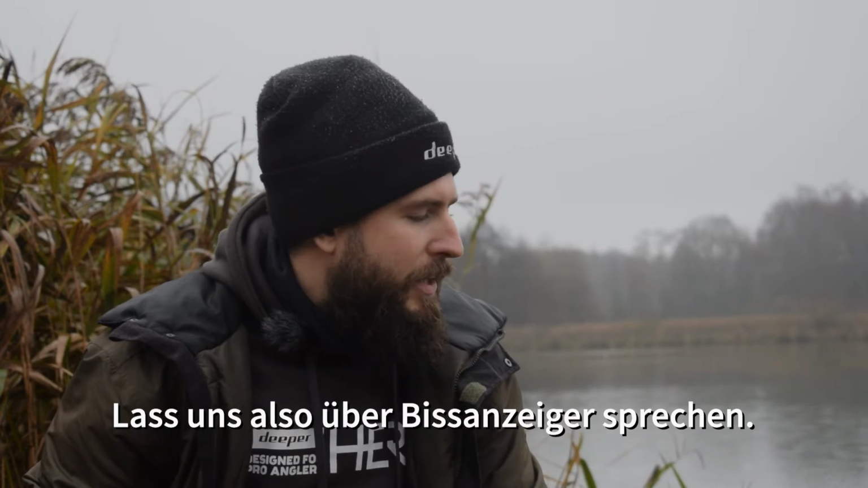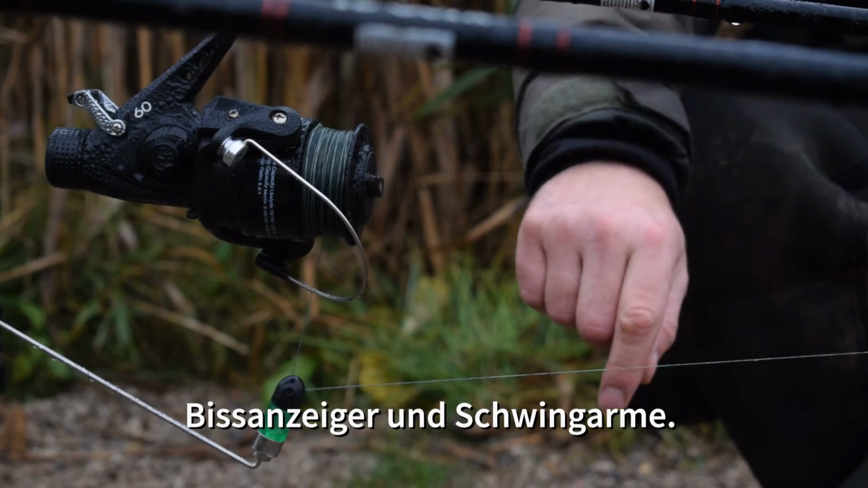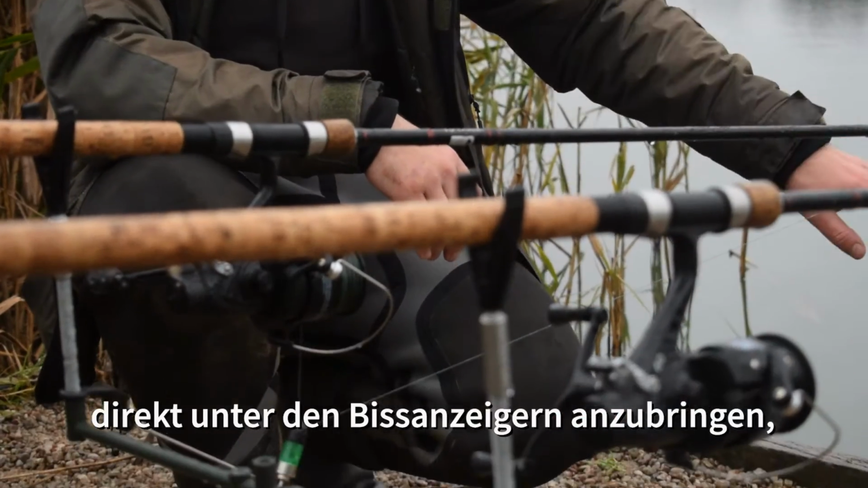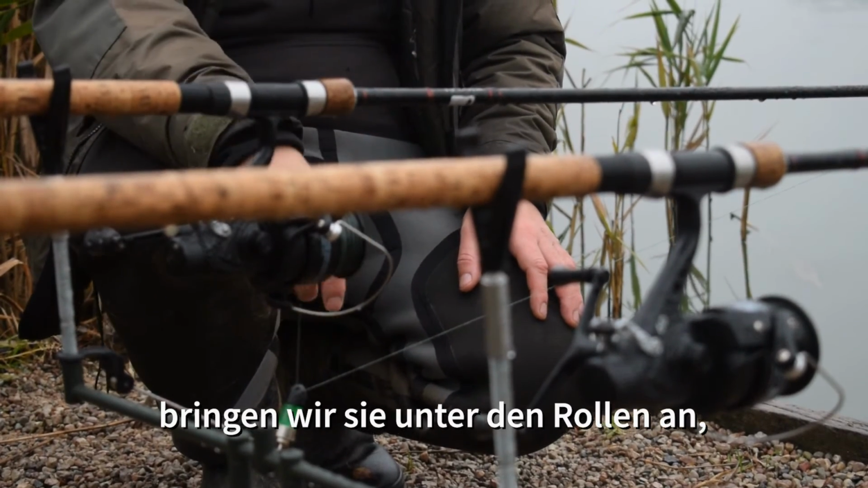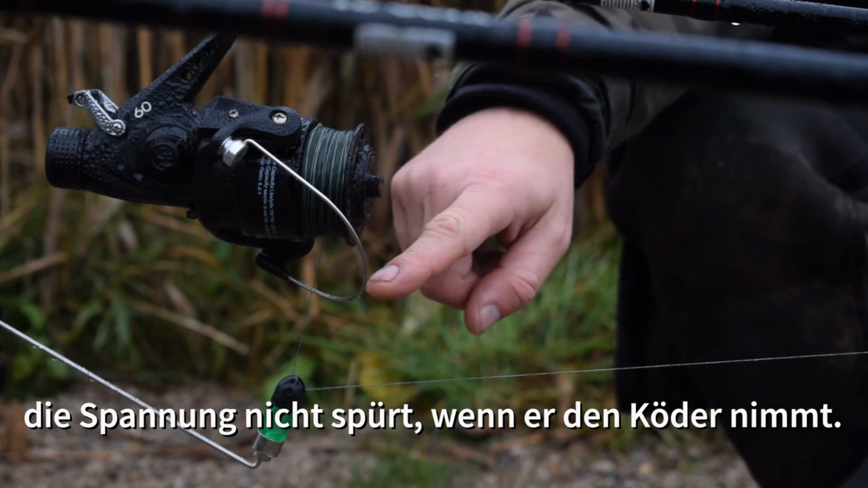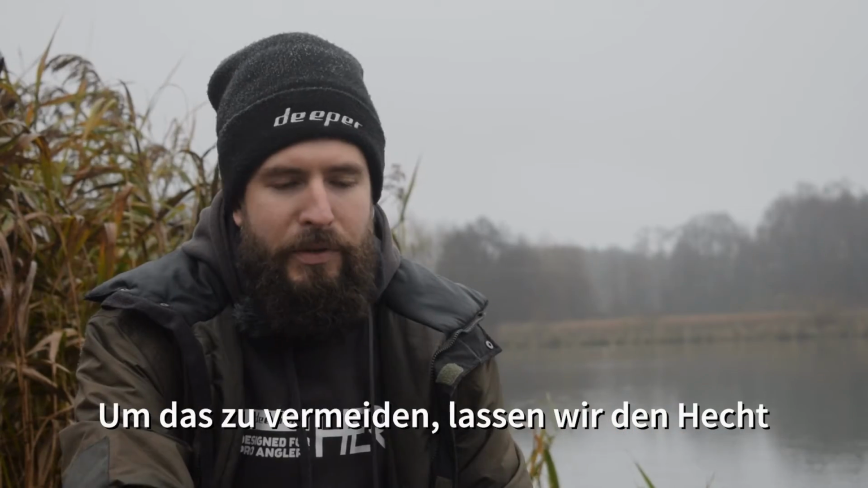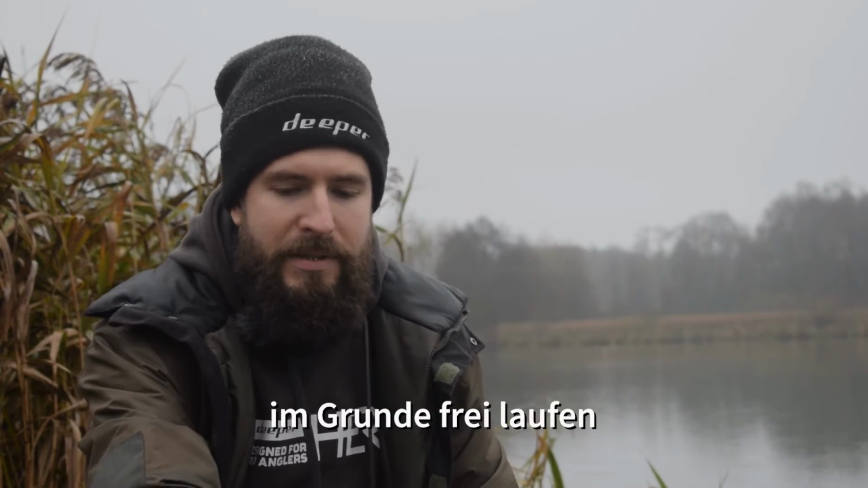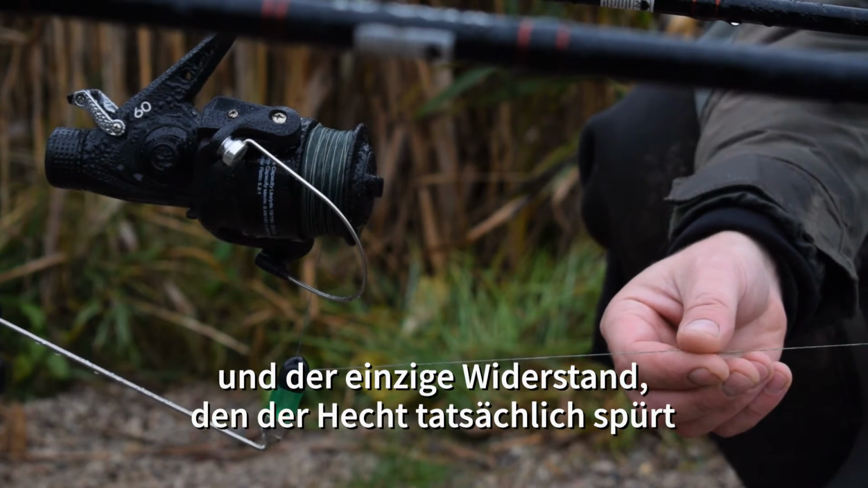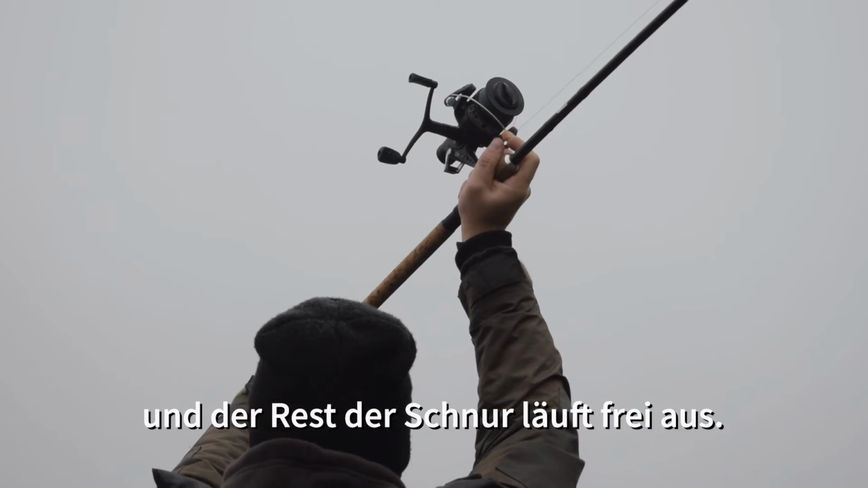So let's talk about bite indication. Just like in carp fishing, we're using bite alarms and swing arms. But instead of putting the swing arms right under the bite alarms, we're putting them underneath the reels from the other side. We're doing that so the pike doesn't feel the tension when it's taking the bait, because usually if it takes the bait and feels tension, it'll spit the bait. So to avoid that, we're basically giving it a free run, and the only resistance the pike will feel is the line coming out of the swing arm, and for the rest of the run it just comes out freely.